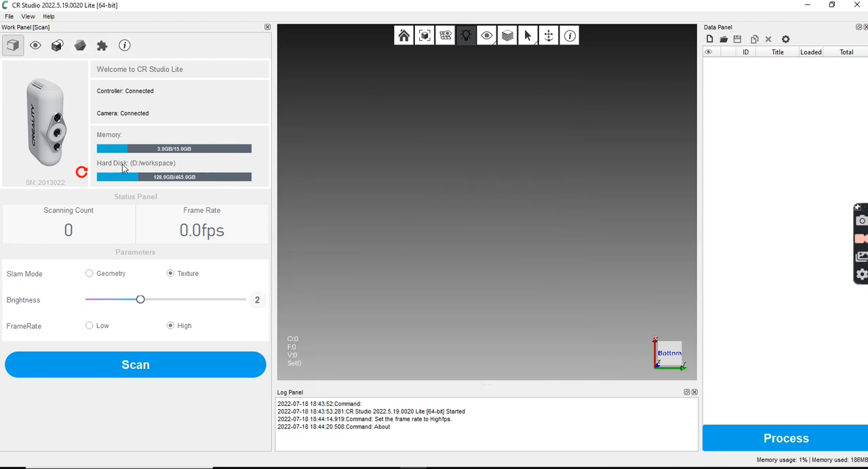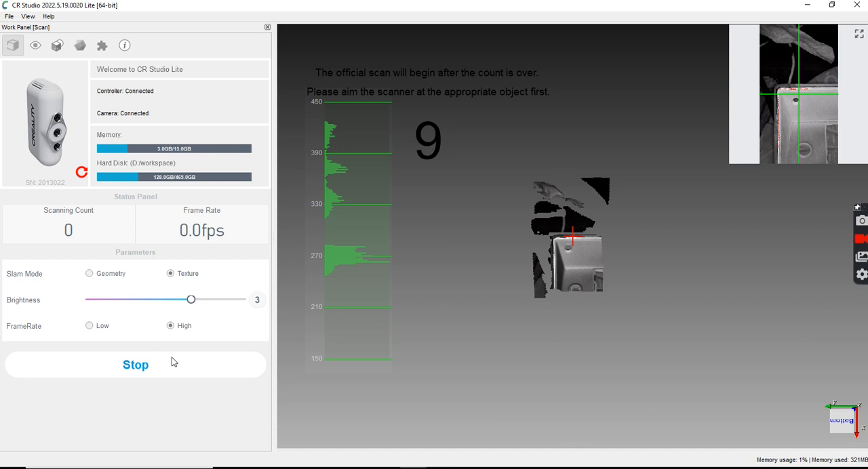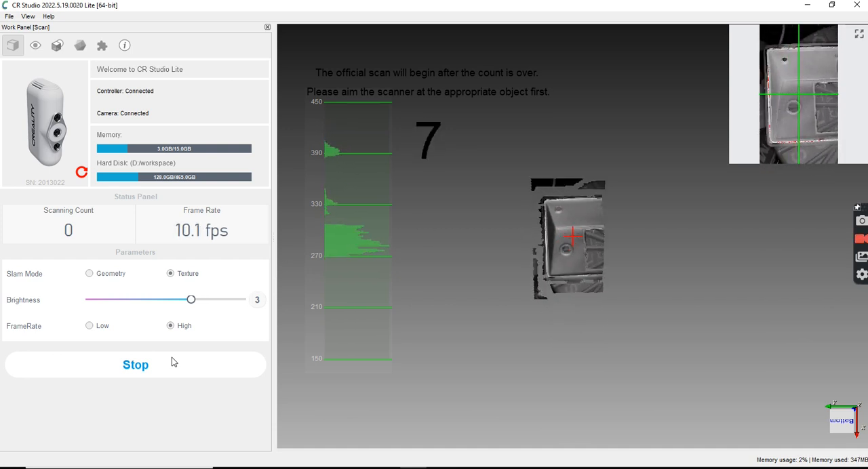Okay, so I'm in handheld mode. I like to use texture because texture throws out some light. So I'm going to go ahead and go probably a 3 and let's see what this does. Okay, I'll kick off the scan. Hold it here and see what the preview looks like. Yeah, that looks great.